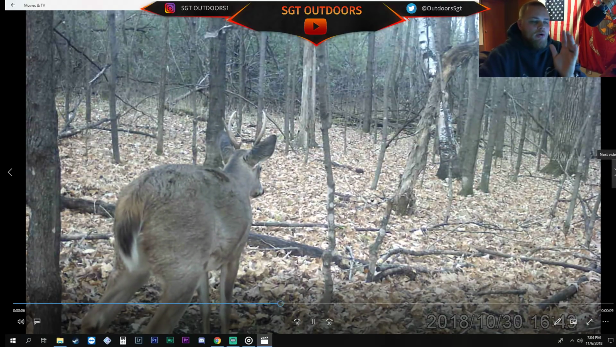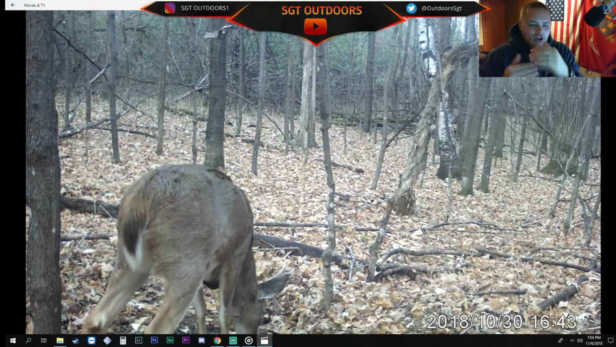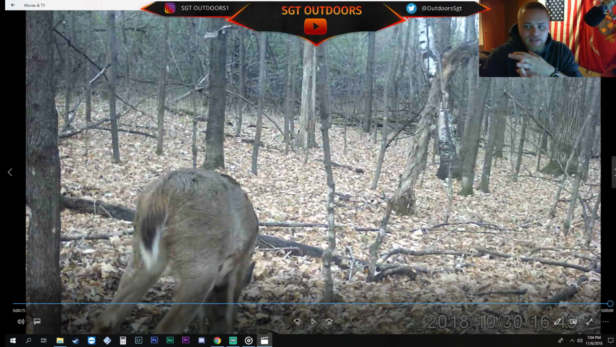It doesn't matter what deer you're seeing during daylight. If you are seeing deer during daylight, it's always a good sign that a mature buck may also stumble upon that area in daytime. Either searching for does, if you're seeing those in daylight, or little bucks, he's trying to run out of the area. It's always a good sign.